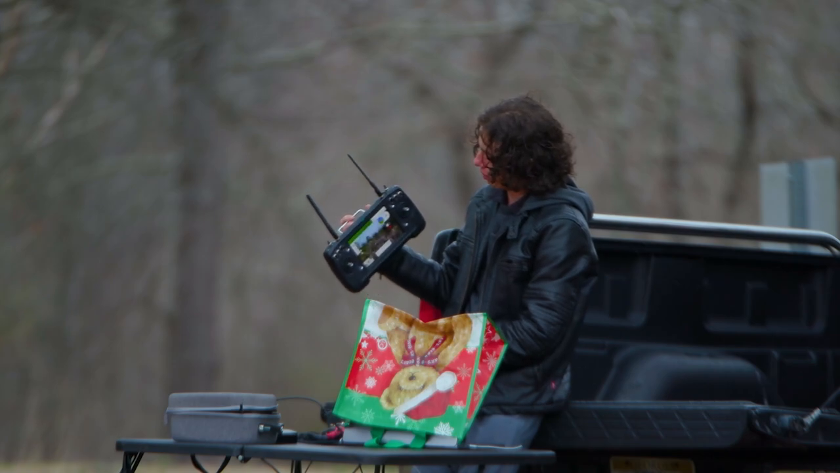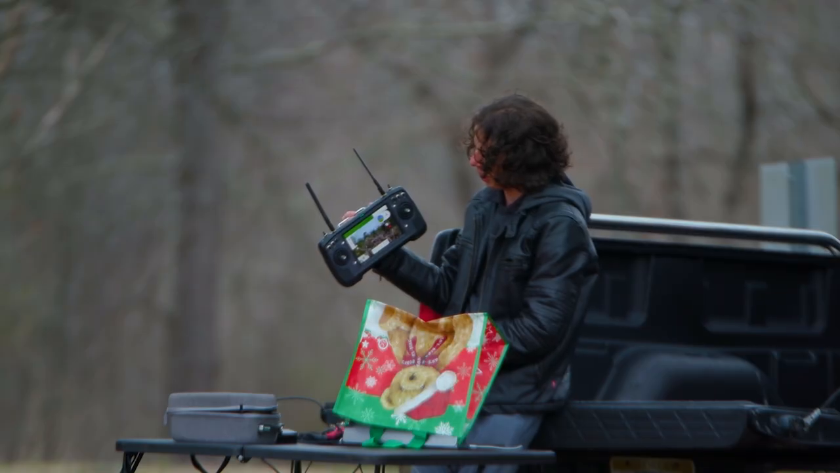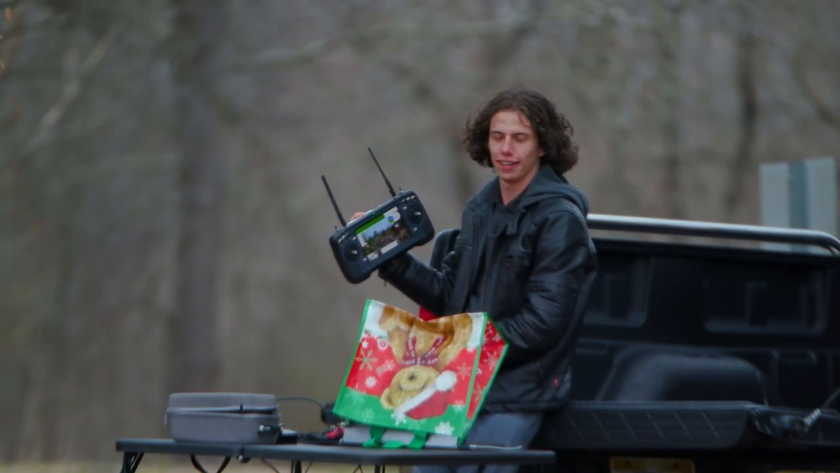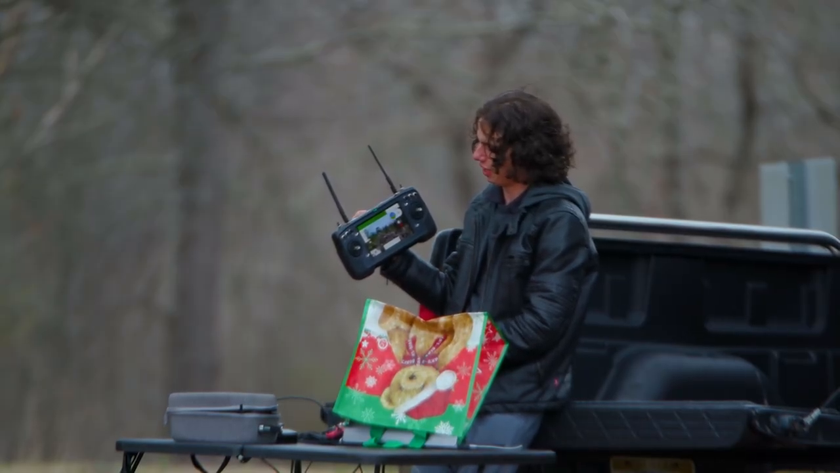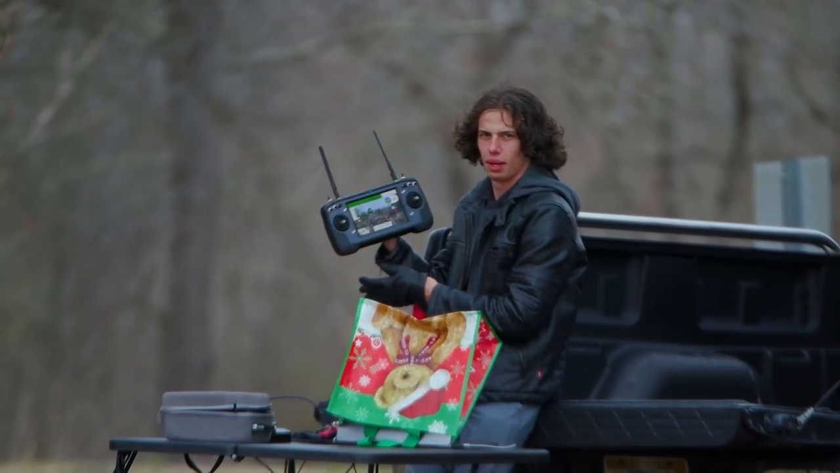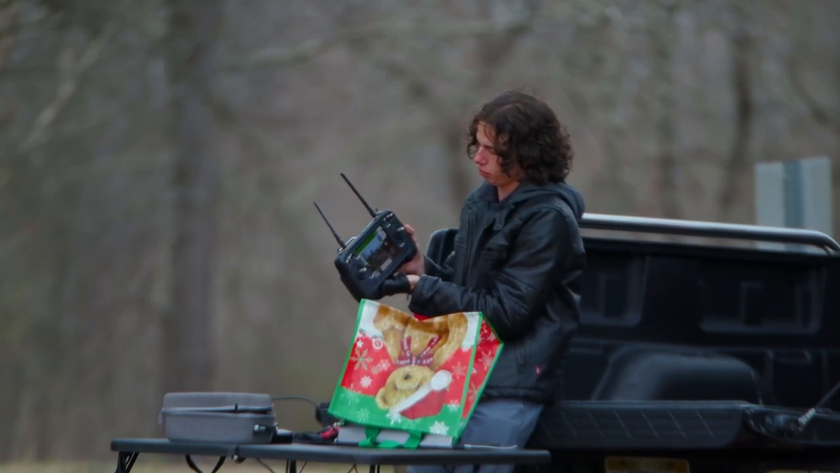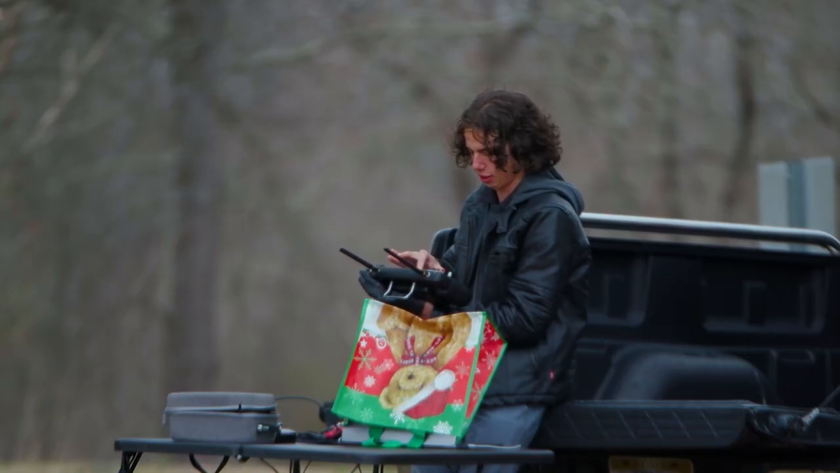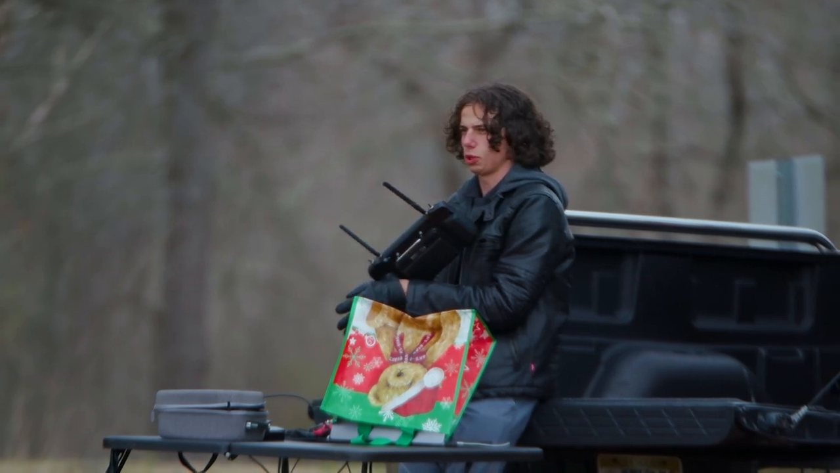Trying to point the antennas while still allowing you to somewhat see what's on the screen. It looks like we may get a full connection again, so I'm just going to sound like a two-faced liar if this doesn't, or if it does fully connect. Oh my gosh, and of course it fully connected. Vehicle setup, yep, all right. Well, I guess there's worse problems to have.